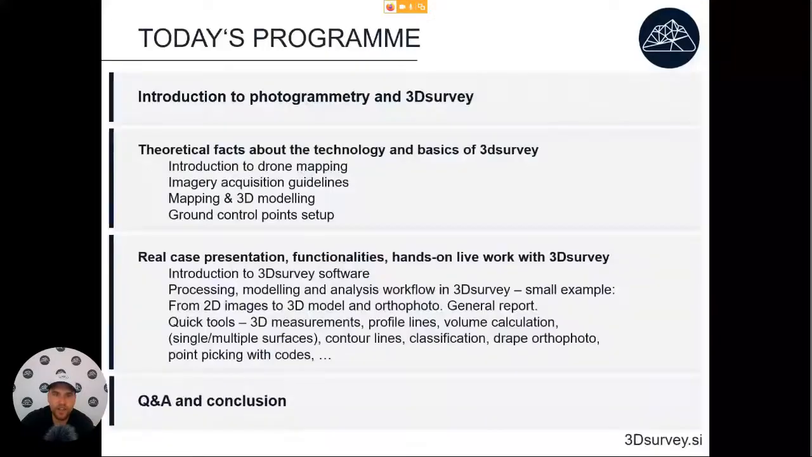Now let's talk a little bit about today's program. First, we will make a short introduction to photogrammetry and 3D survey. We will talk about the drones that are available for purchase, what their benefits are, and which ones make the most sense to buy. We'll also cover some theoretical facts about drone technology, photogrammetry and 3D survey, how to map with images, how to do 3D modeling, and in the end, we will have some real case presentations.